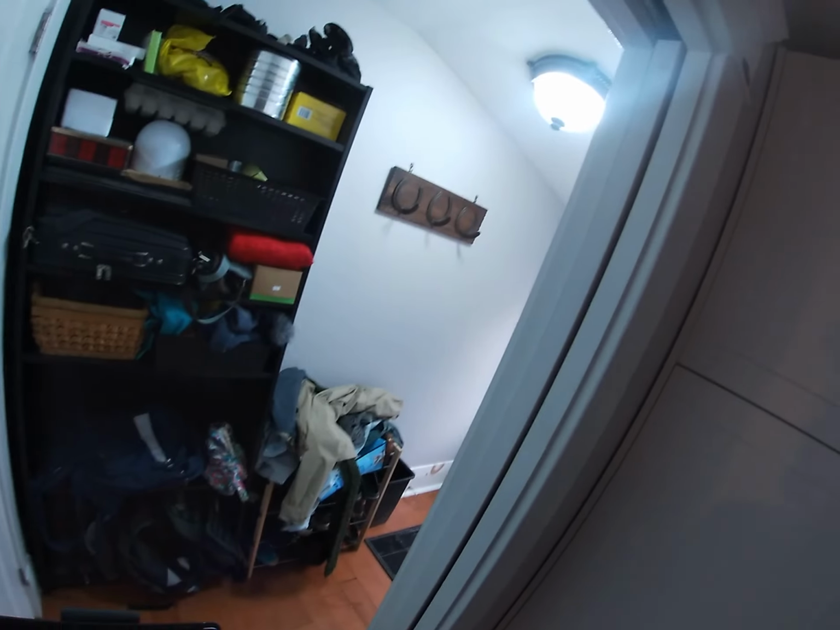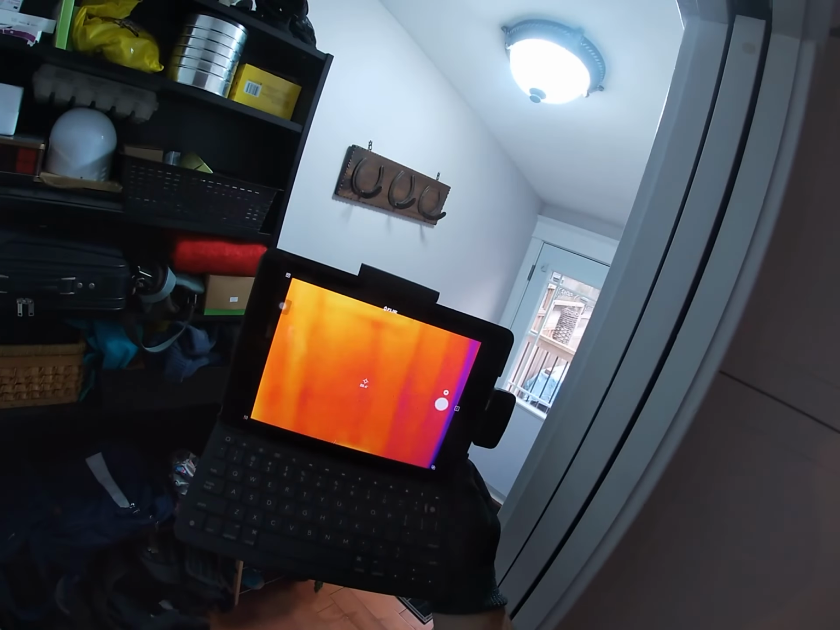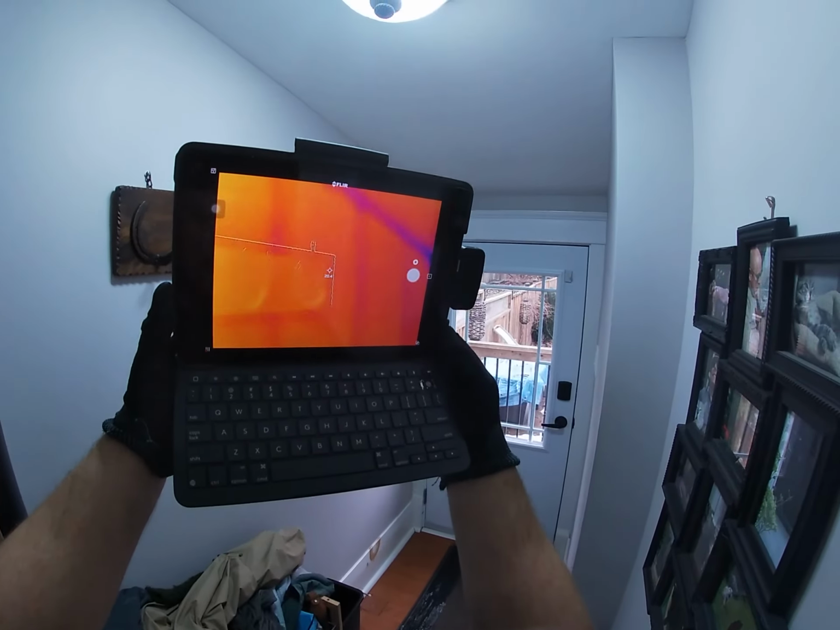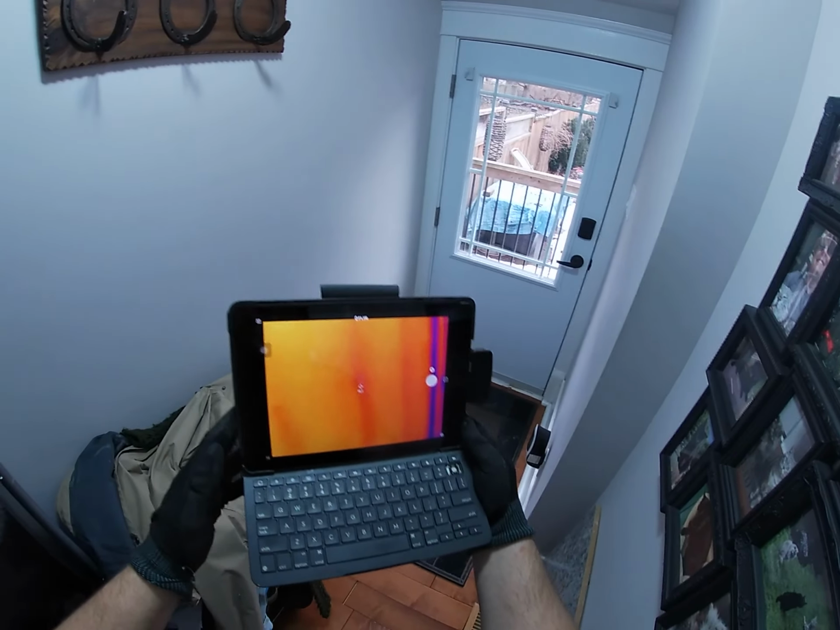So the first room we're going to start in is the rear entryway. I just wanted to show you, orange and red means hot, blue means cool. So we can see that the wall is fairly well insulated back here. You can see we do have the blue running down from the joists.